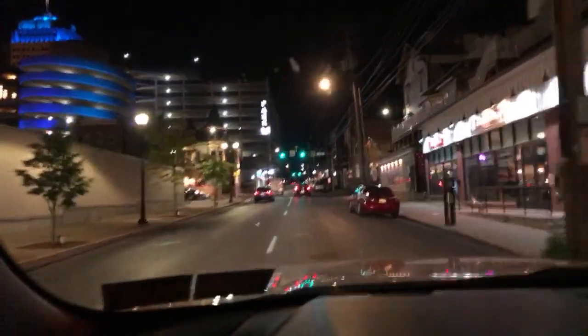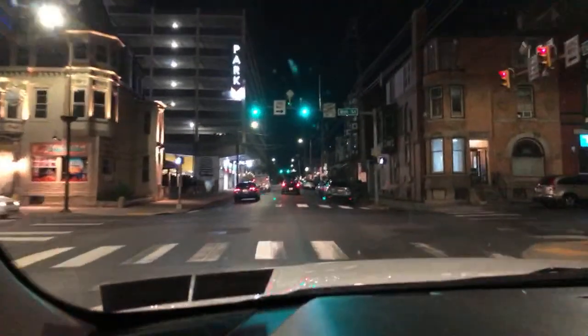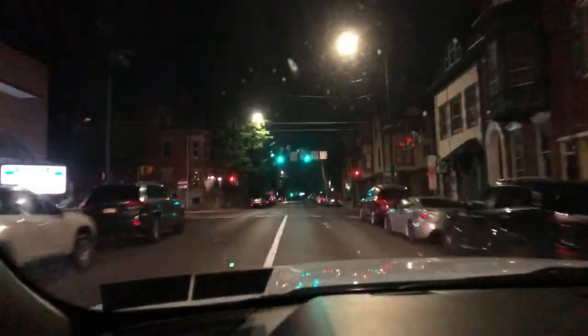Oh, I see this street's falling apart too. Oh, Jesus Christ. Pick your poison, people. All the streets suck. Man, Saturday nights have been completely dead. They're opening a drunken. What the fuck? What the hell was that?